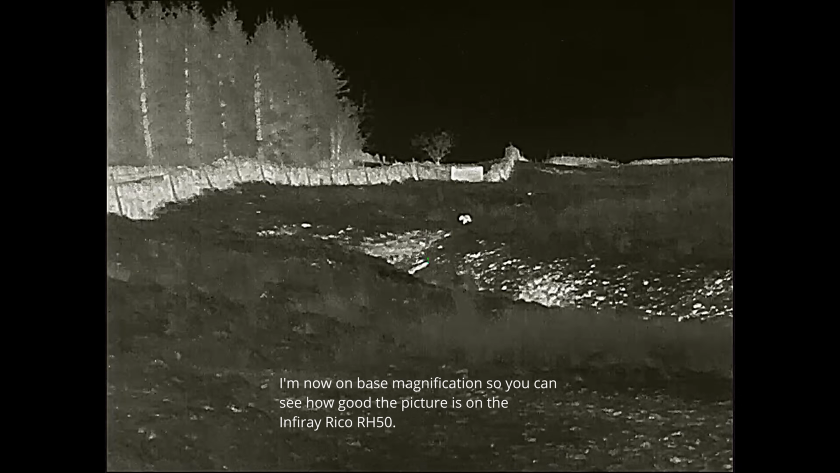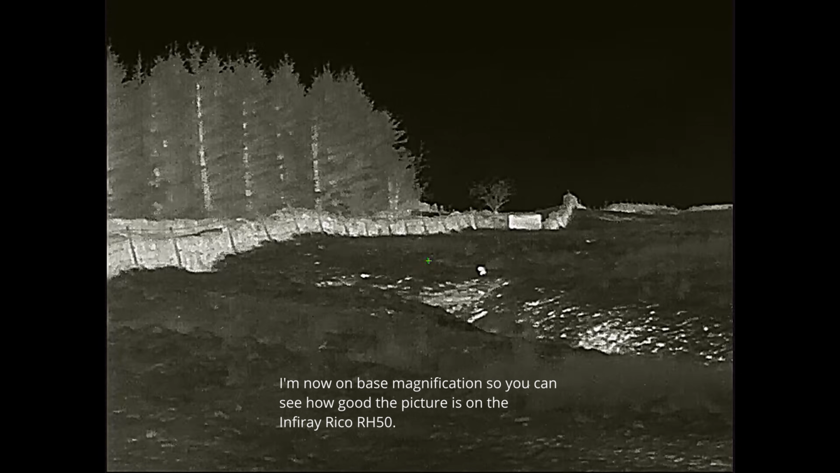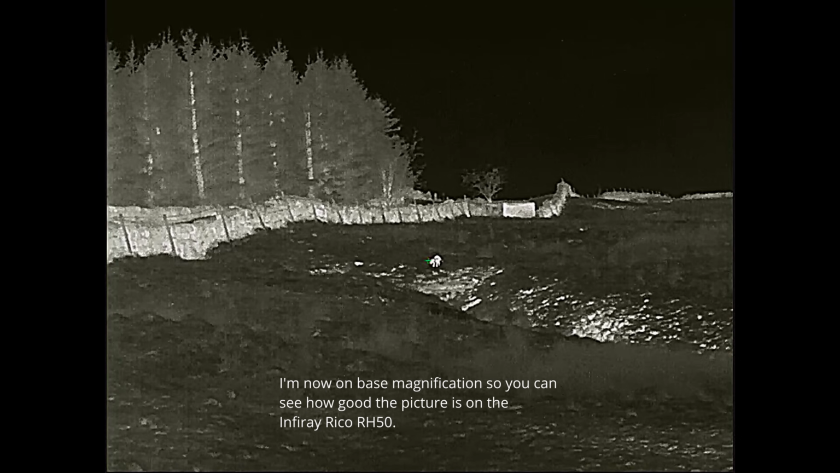I put the thermal scope on base magnification so I can get the wider field of view, and I can also show you how good the picture is. And now I've moved it back up in magnification. The picture is now pixelated because I've moved up in magnification to get a better picture for a shot. This is normal in all thermal rifle scopes once you go off base mag.